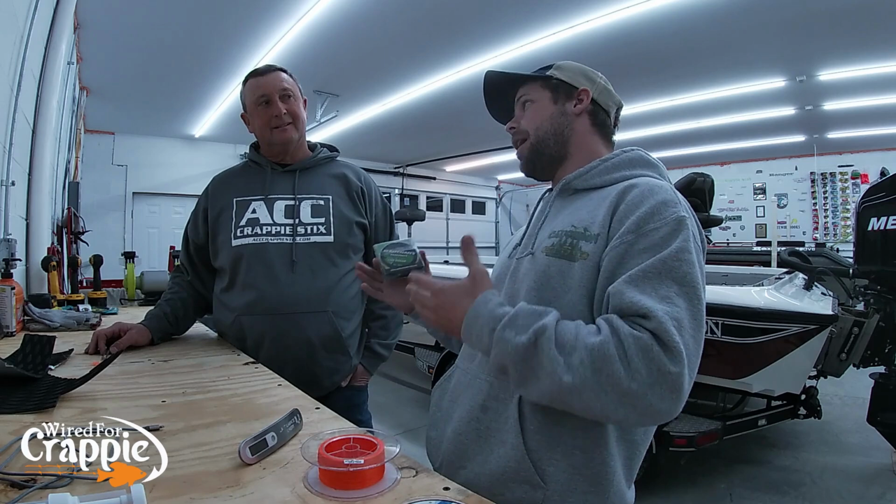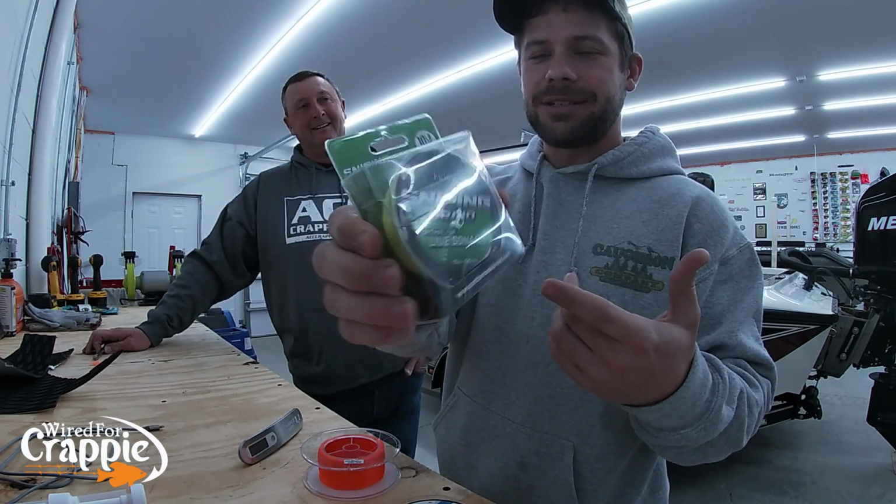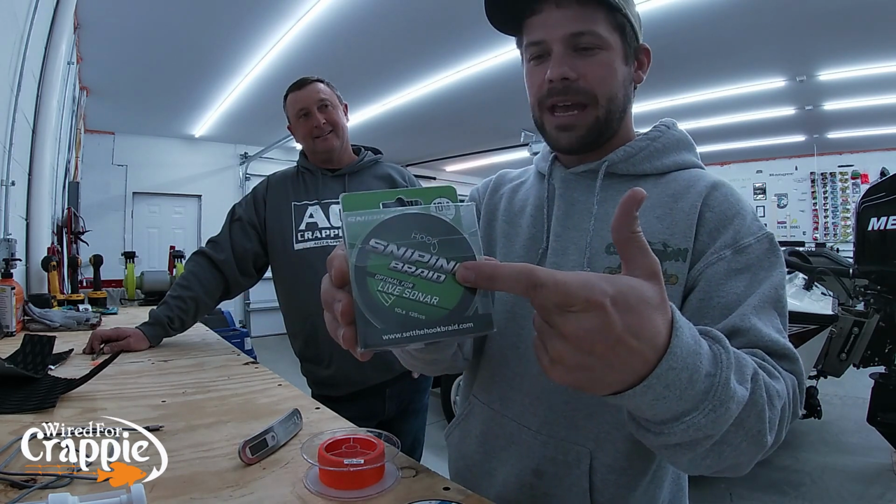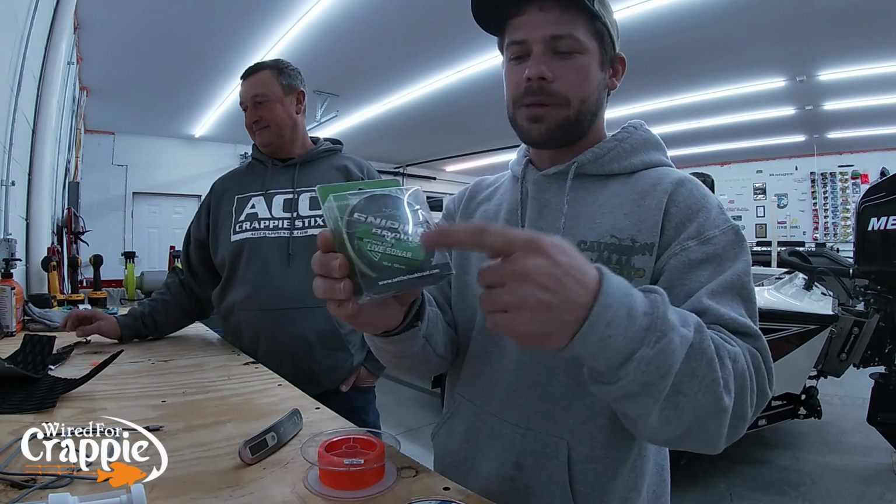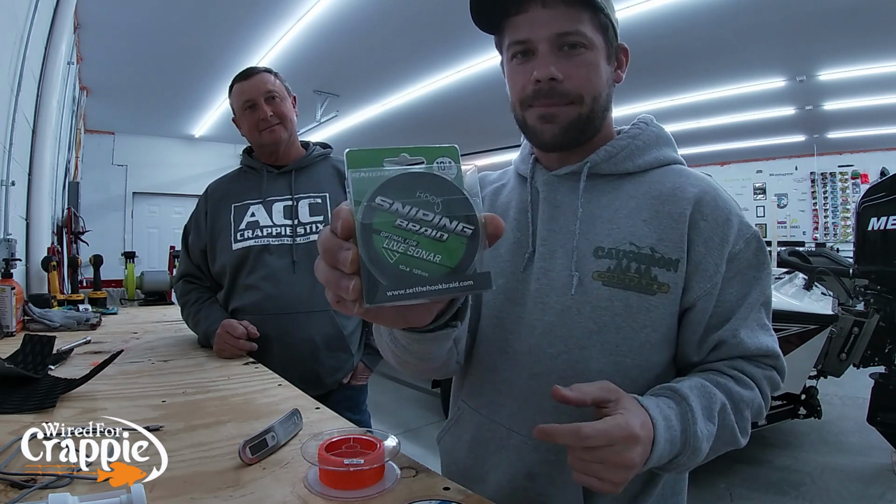So the 4-pound mono actually almost performed the same as this sniping braid did. Okay, again, 10-pound sniping braid broke at 5 pounds and some change. 4 times. 4 different times we pulled this, and it broke at 5 pounds and some change. It's supposed to be a 10-pound braid.